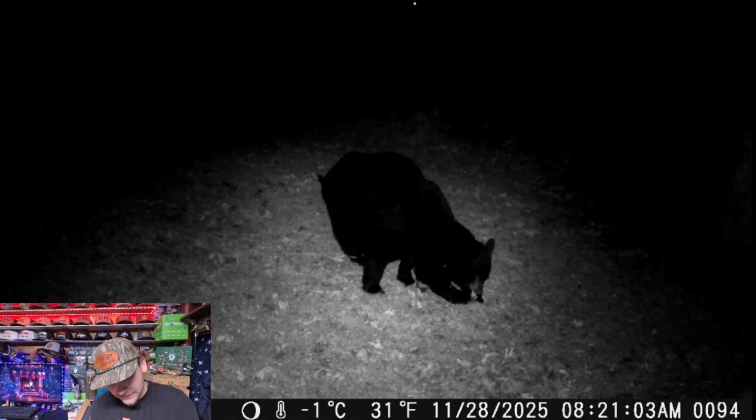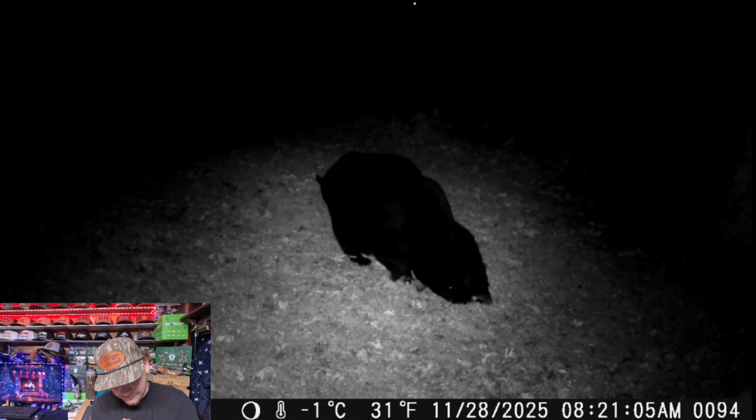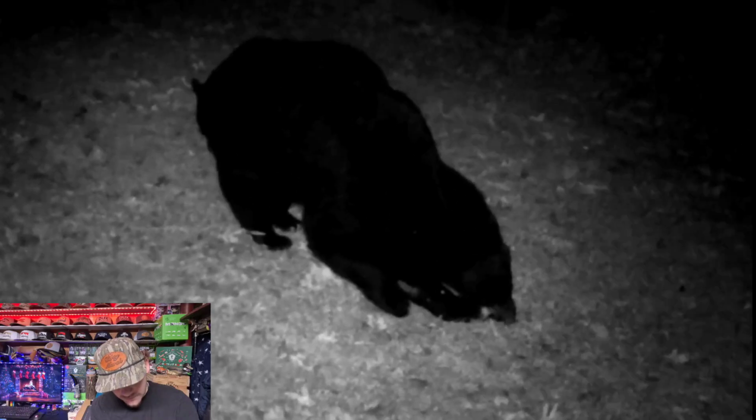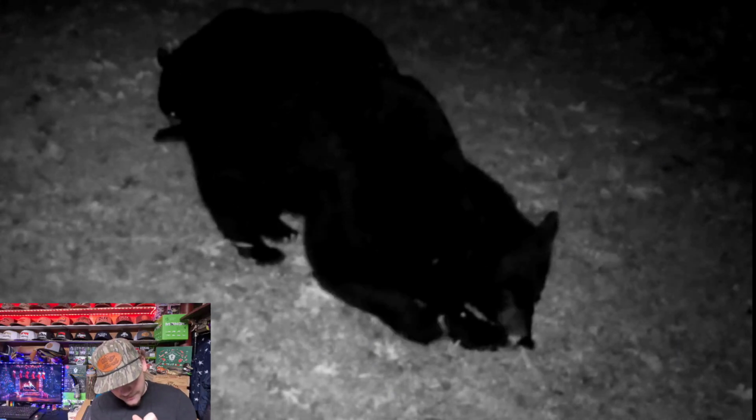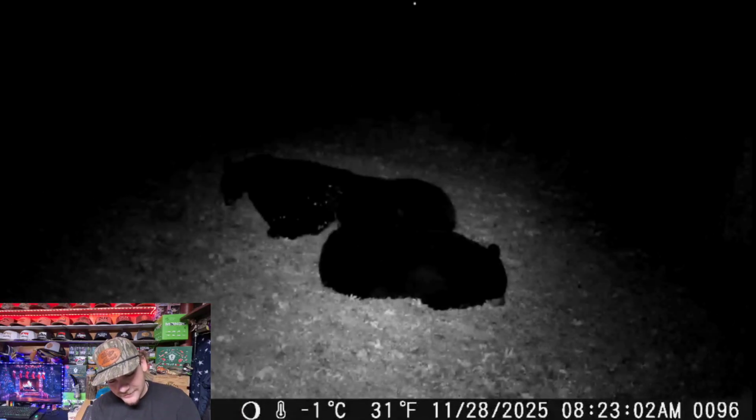Alright, here's a little bit later, 8:21. I'll try to zoom in. They're all bunched up. So y'all can see a baby in the back, one right here, and then one laying on the ground. Looks like they're digging. That one's still eating on it. I'll try to zoom in. Y'all can see. Alright, let's move on to the next one.